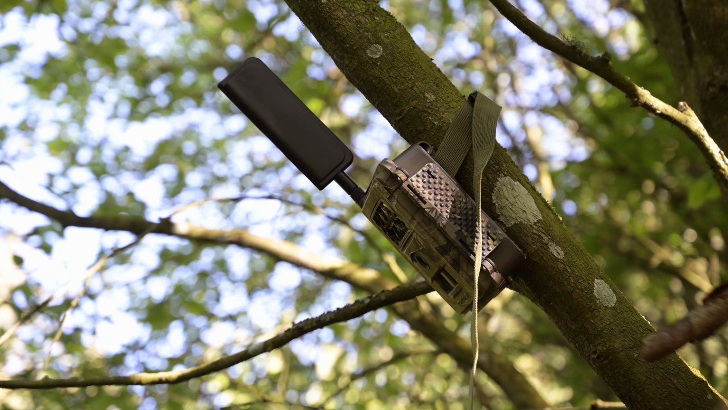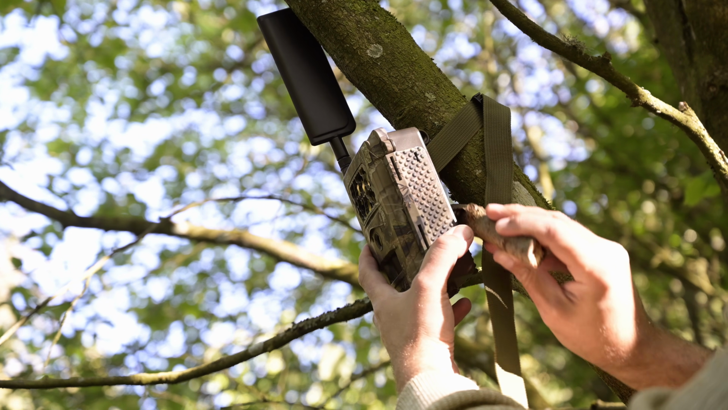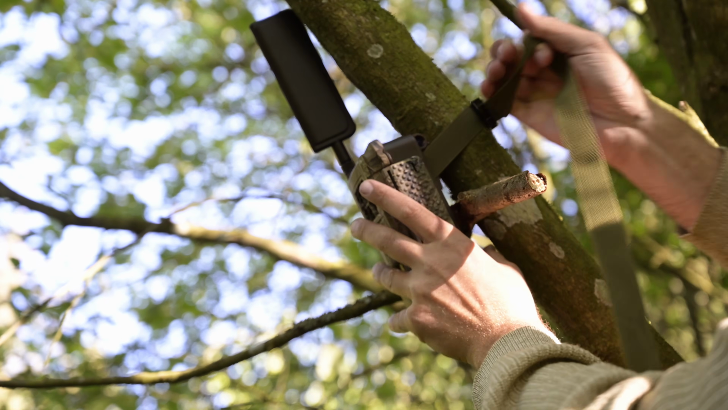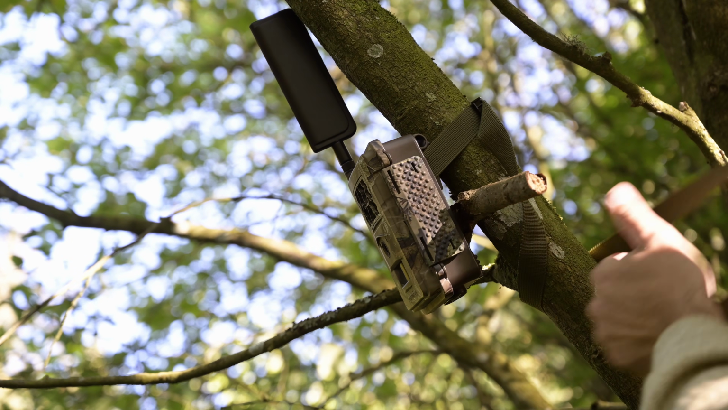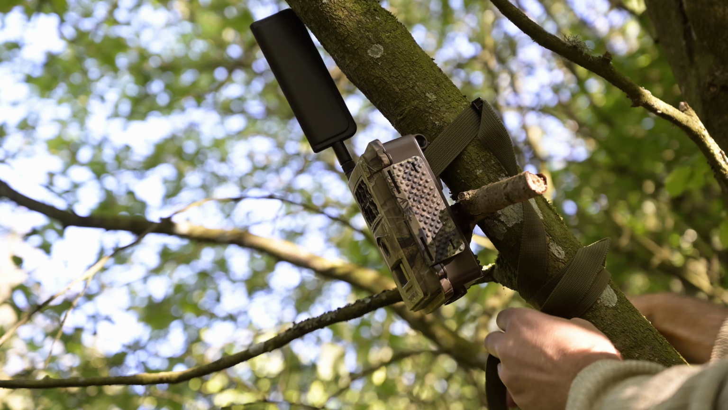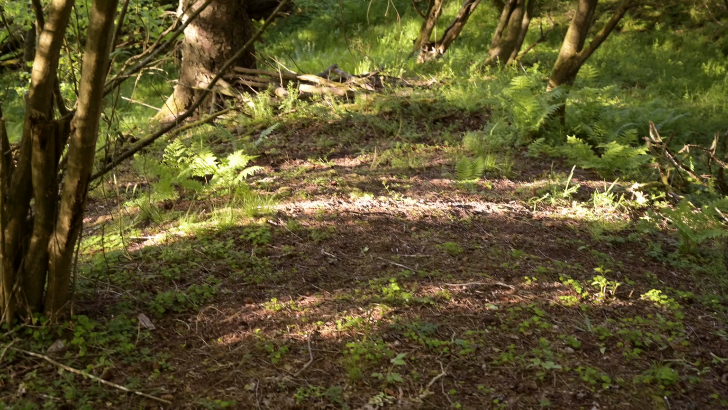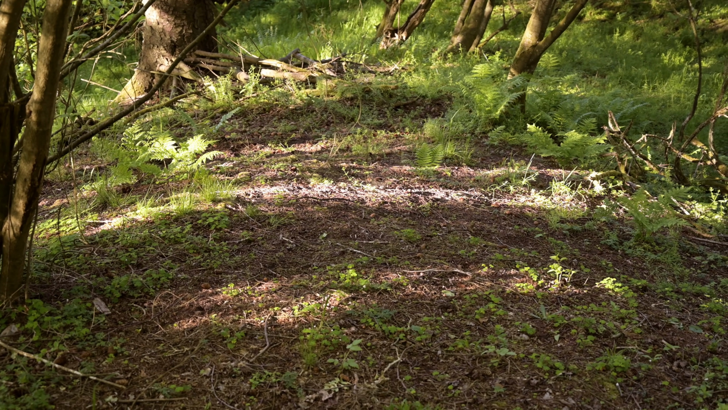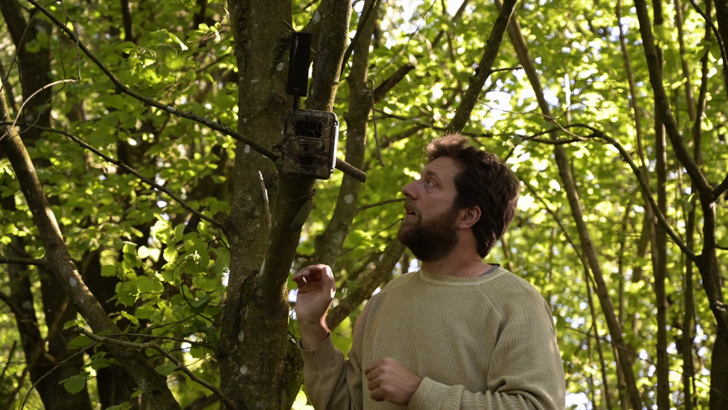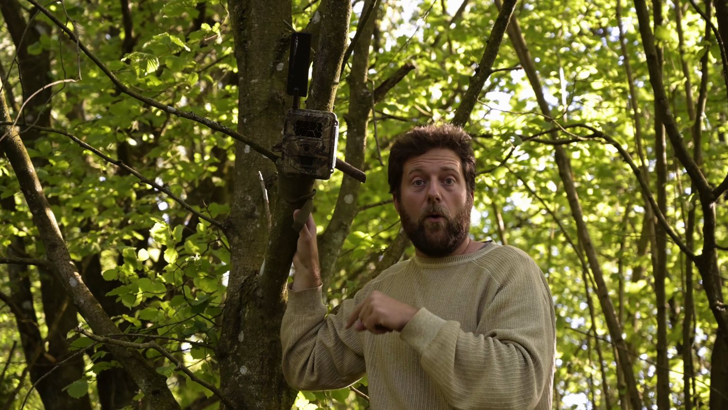Because it's not at a good angle, I take it out here, put a stick, and then I tighten it, like so. And then this one, just so that it does not faff around and trigger the sensor, like that. This is basically how the camera will see the ground, and this is what the camera sees if we get to a lower level.